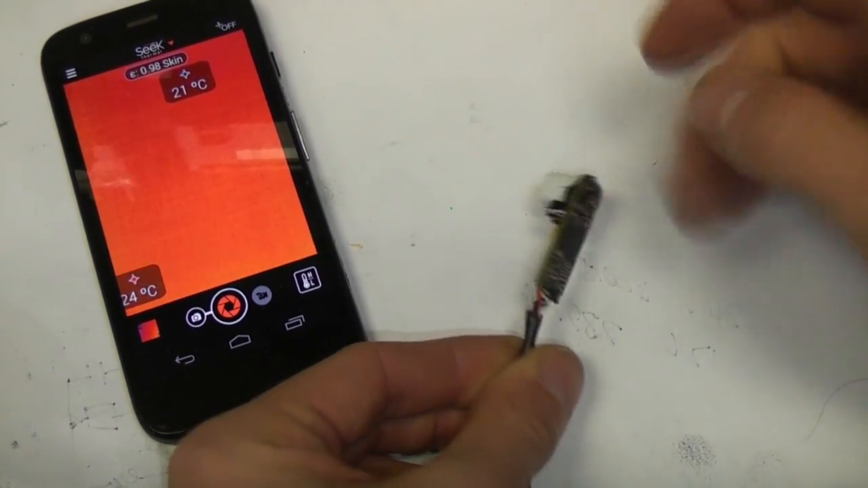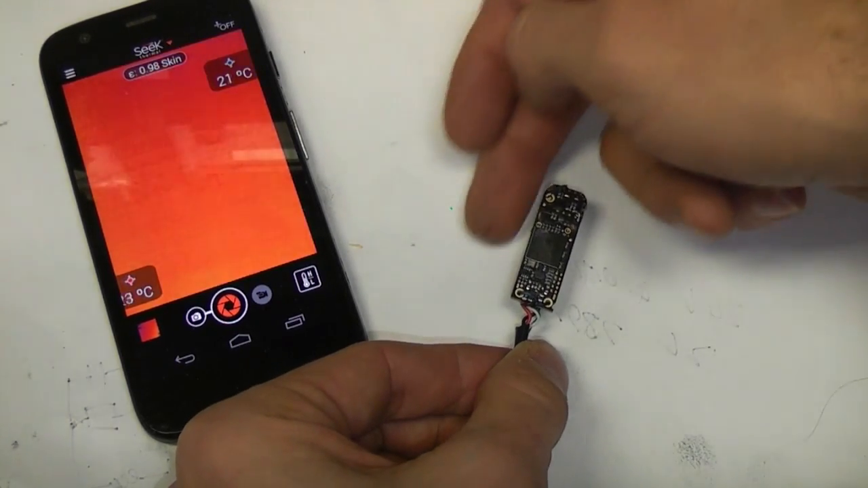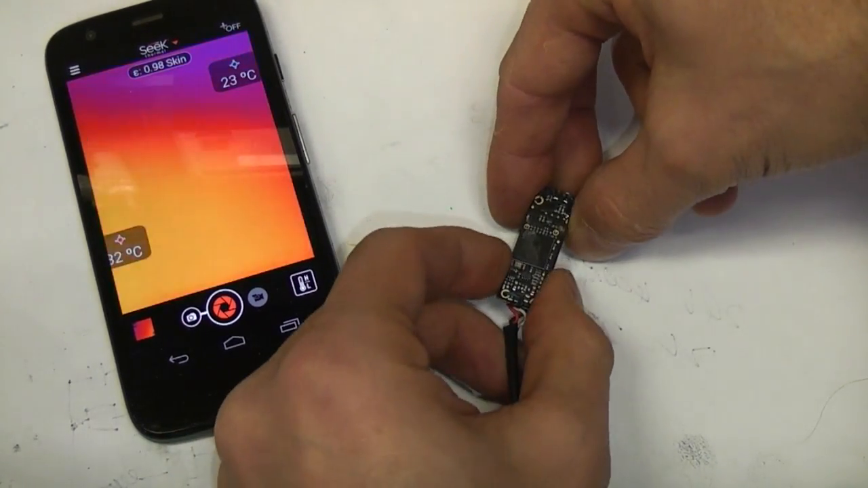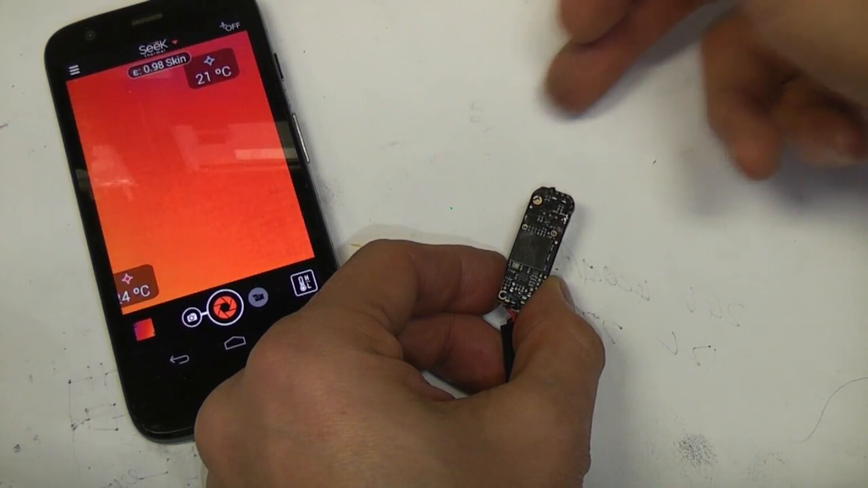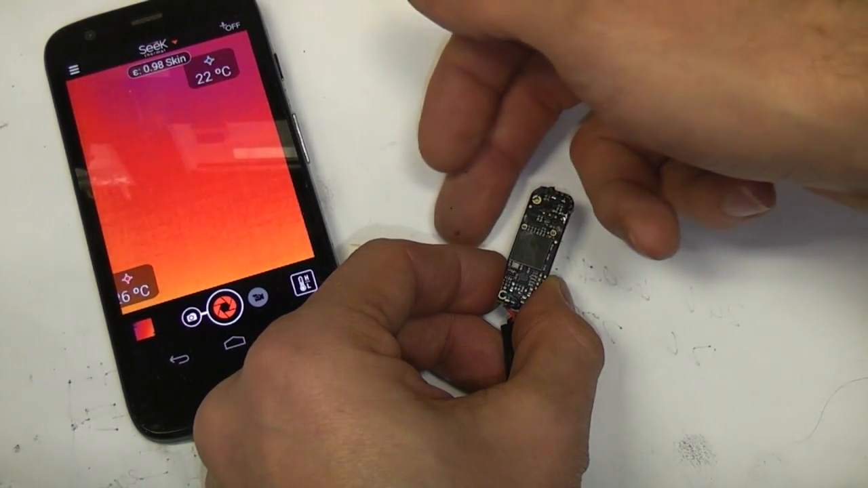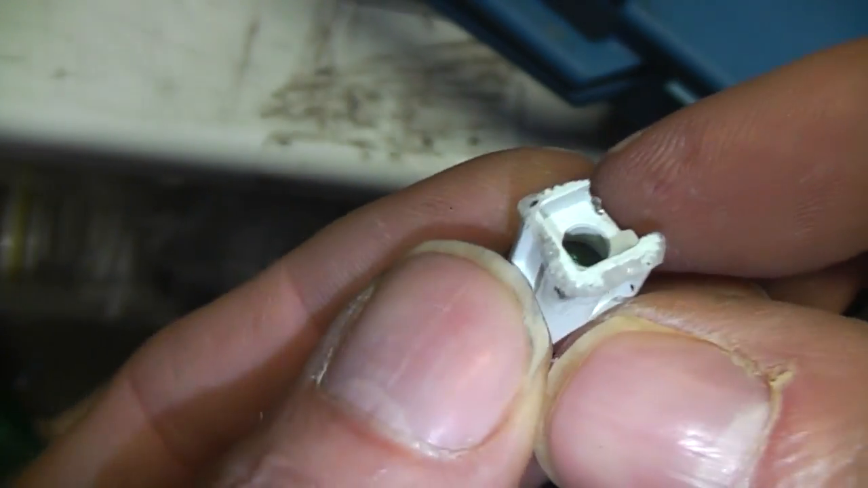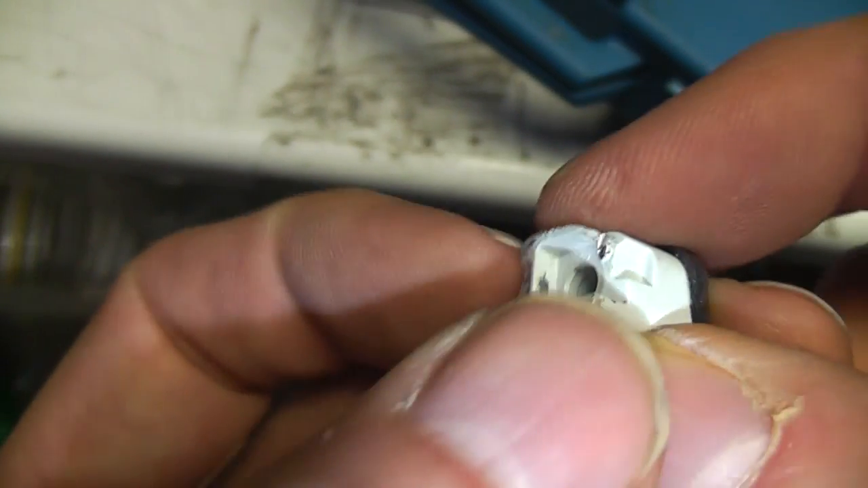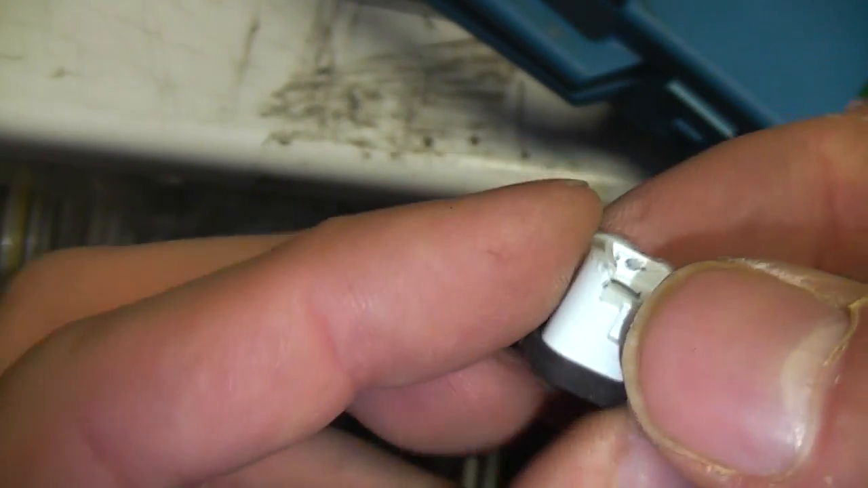One issue I did notice is I think you get a little bit of light coming into the side, so if you wave your finger towards the side, even when it's hard up against the table, I think there is some possible effect there. Incidentally, I think the reason this is painted white is just to reduce the emissivity of the metal so that it picks up less infrared from the actual lens housing.